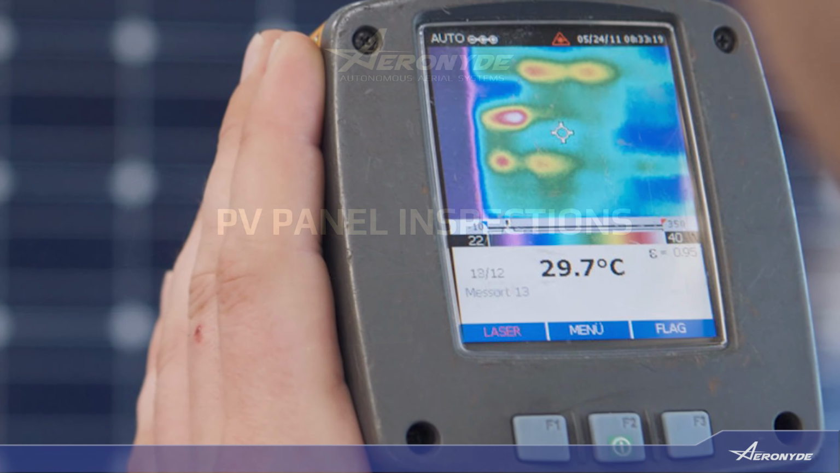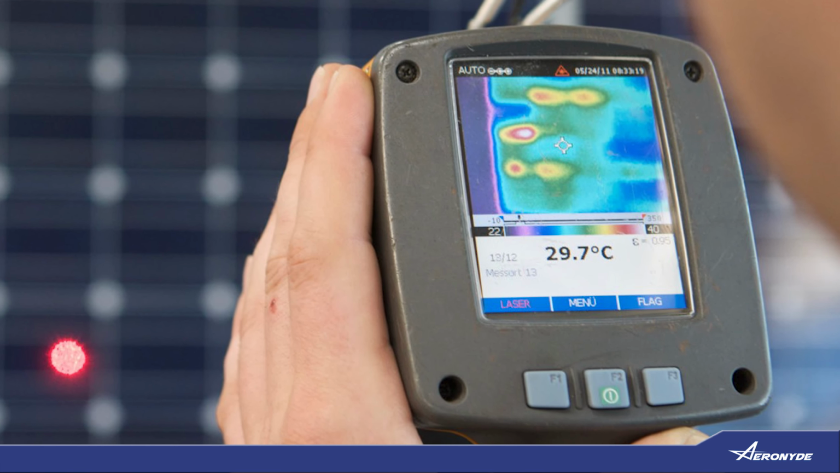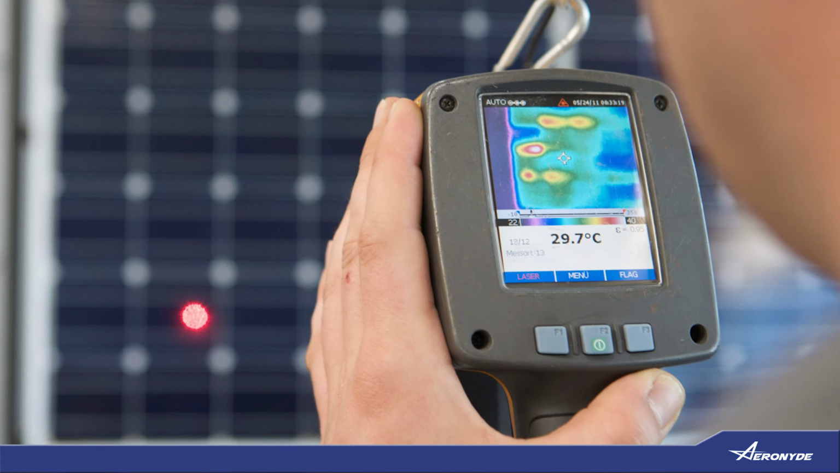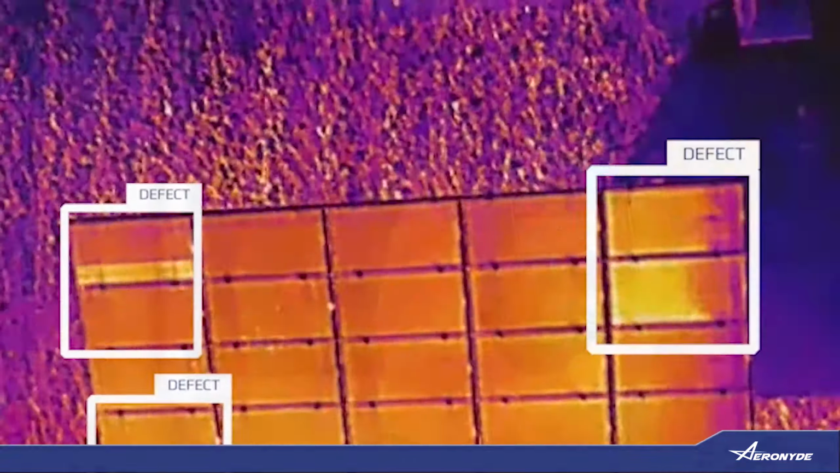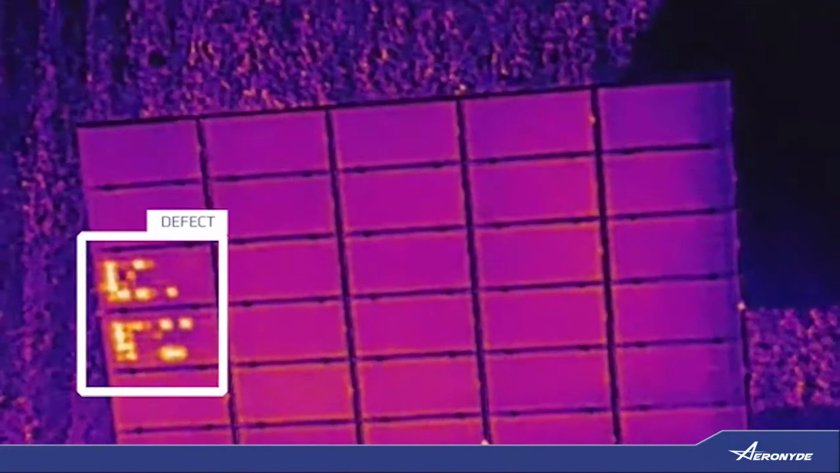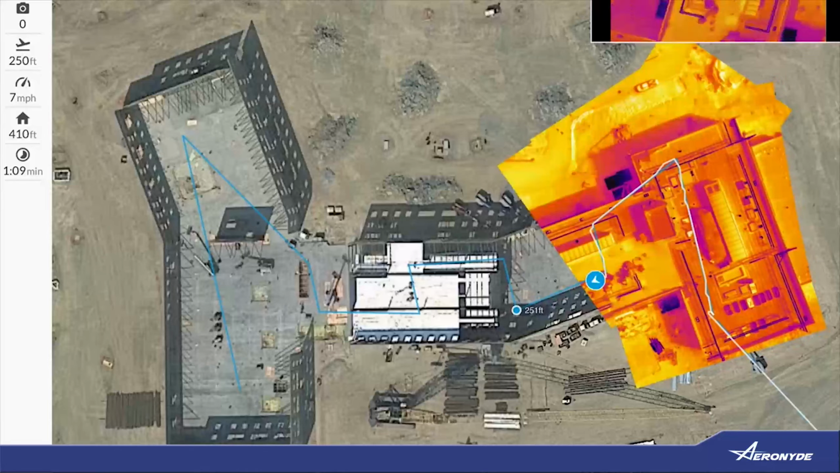Solar panels often overheat, go offline, or require maintenance due to excess dust, scratches, or mechanical deficiencies. Technicians have been using handheld thermal cameras to inspect PV panels for decades, an antiquated process that can take days or even weeks to inspect large solar farms from the ground. Drones spot heat anomalies from the sky in minutes to help teams pinpoint problem areas and fast-track repairs.